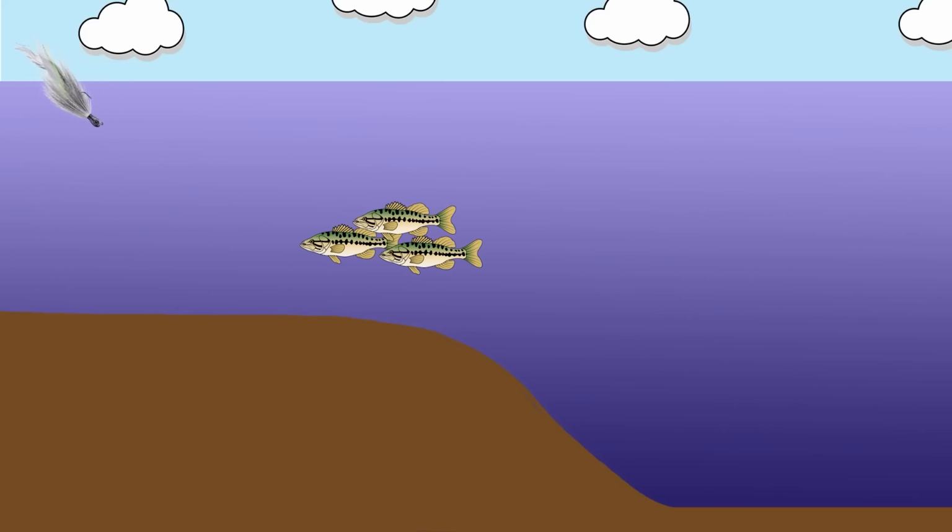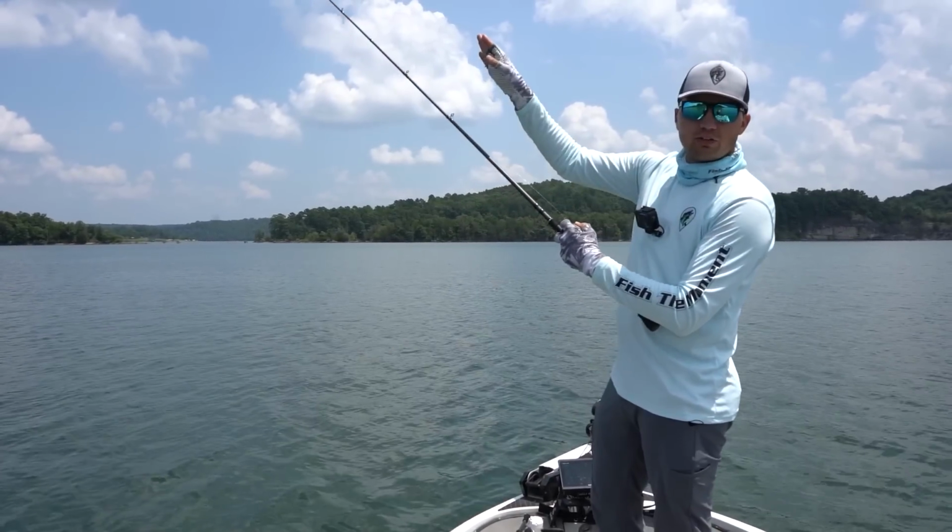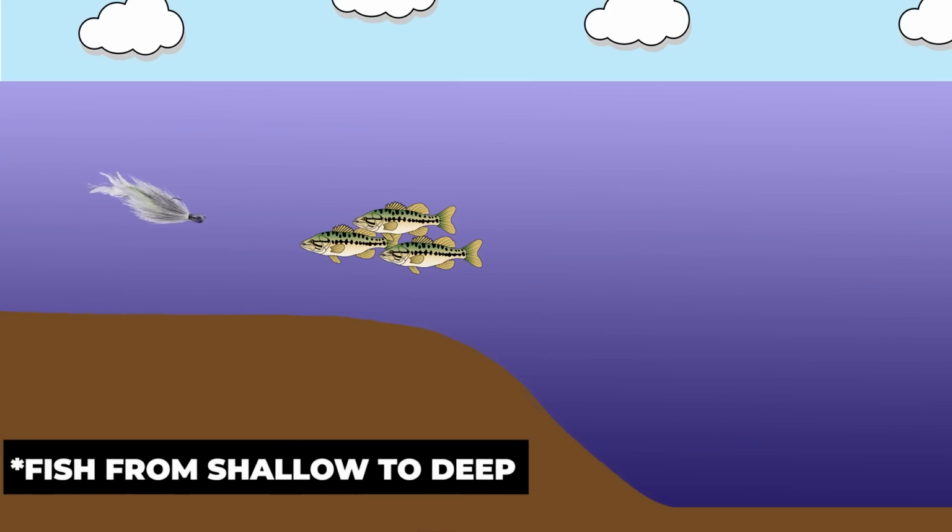The way I fish it though is casting it out, letting it sink all the way down to the bottom, then burning my reel 5 to 6 times to hop that bait off the bottom. I then let the bait fall back down, and then burn my reel handle 5 or 6 more times to bring that bait off the bottom.